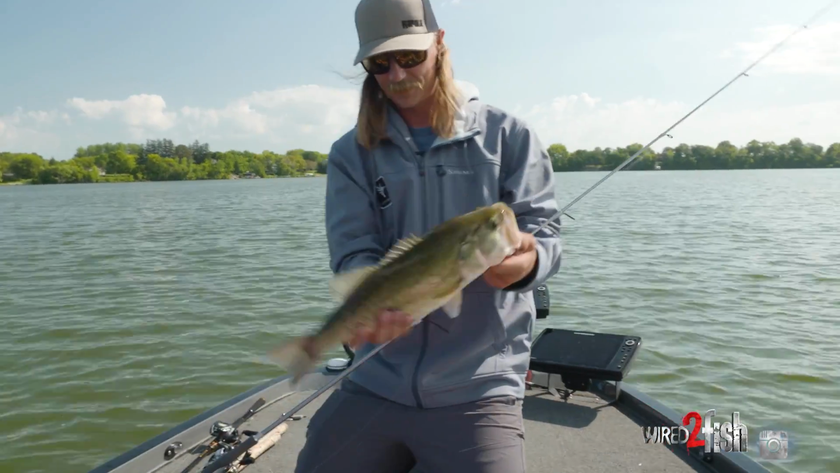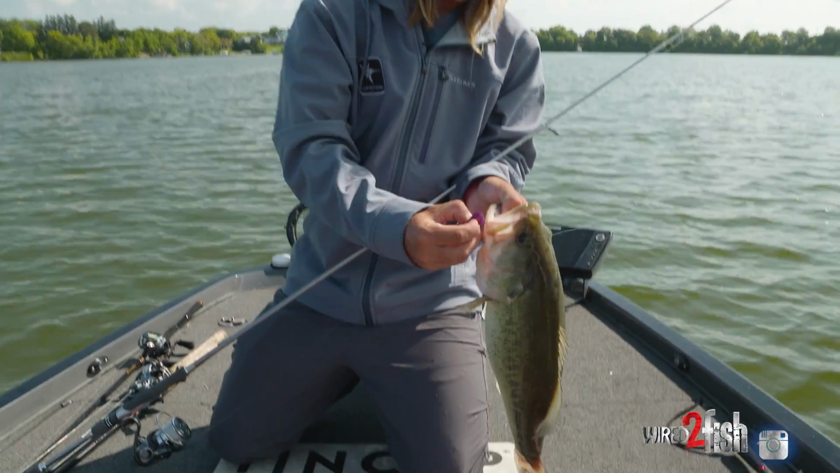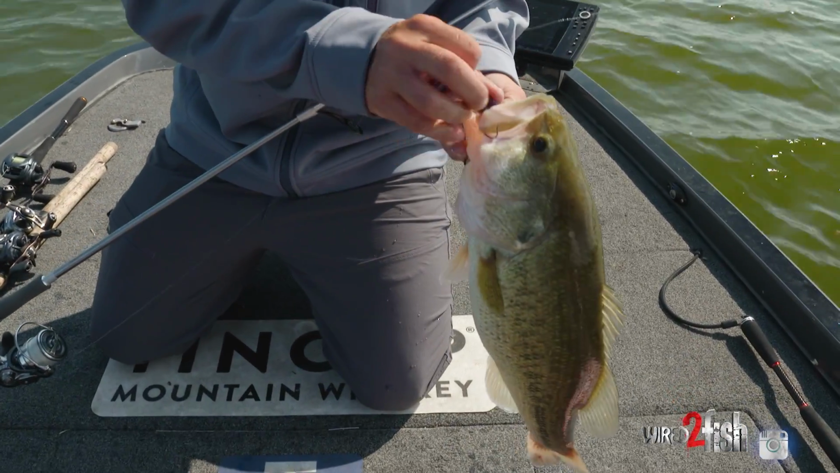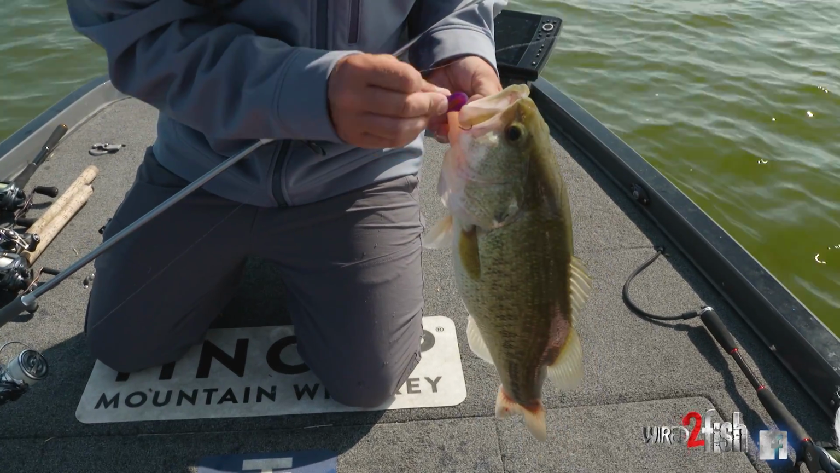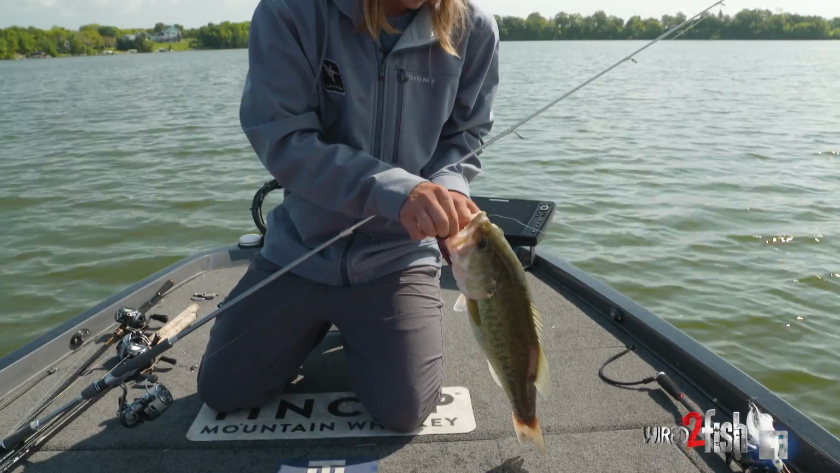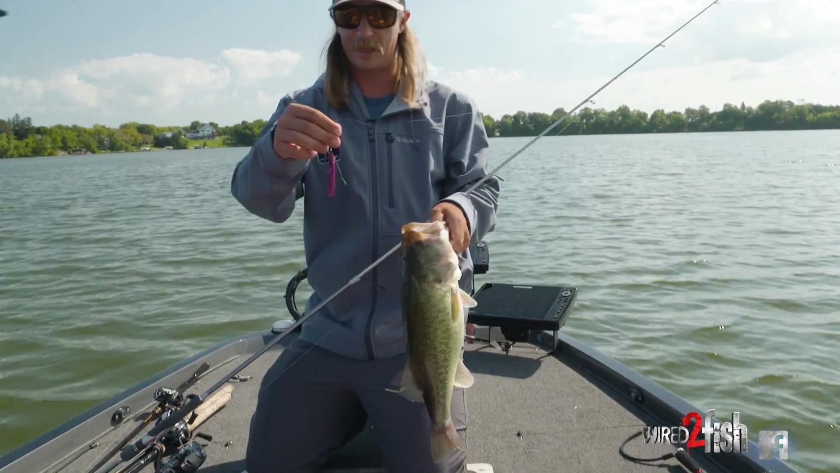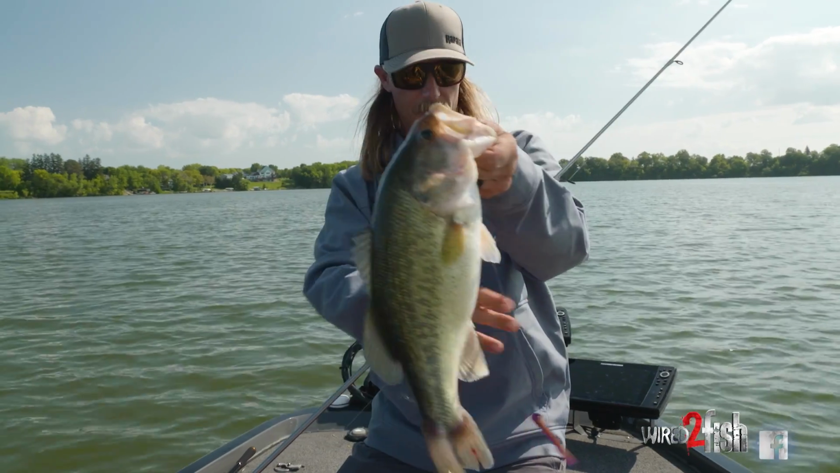Beautiful fish. Just thick. That's another nice thing about this Tokyo rig. I mean, hooking good. I'm in and out twice, like right in the corner. You couldn't pay that fish to come off. I don't know, barely get them off. Another nice thing about that, when you're re-rigging after you catch one, that's a beautiful fish.